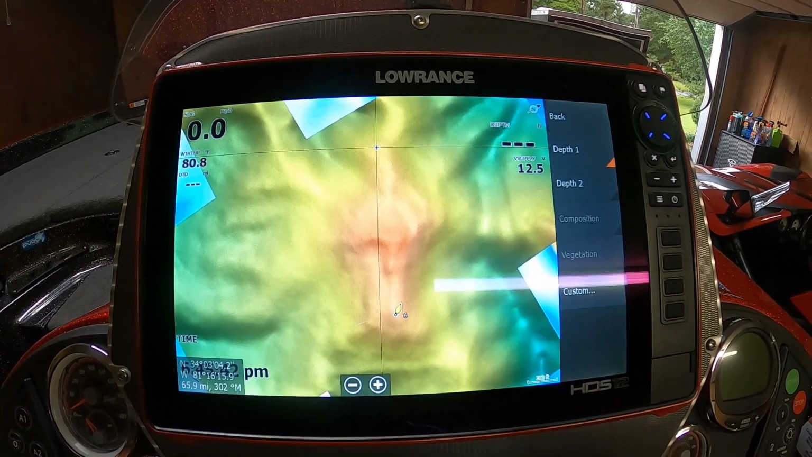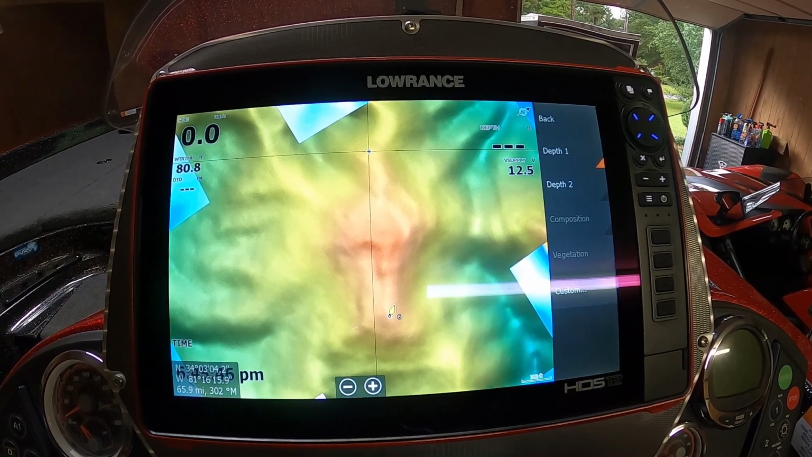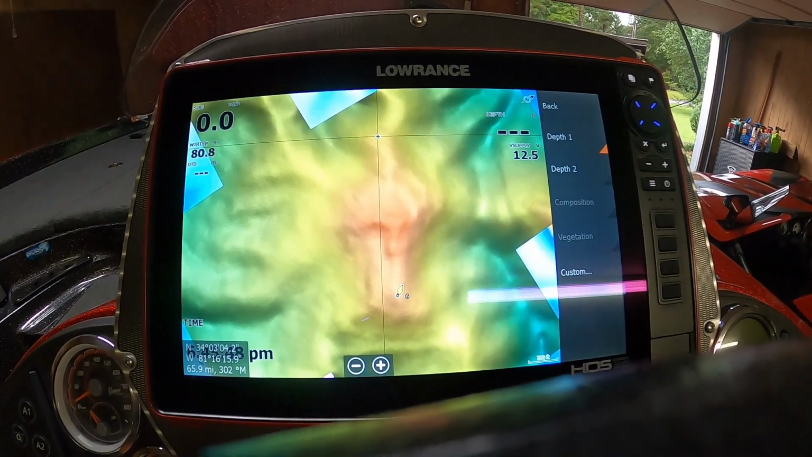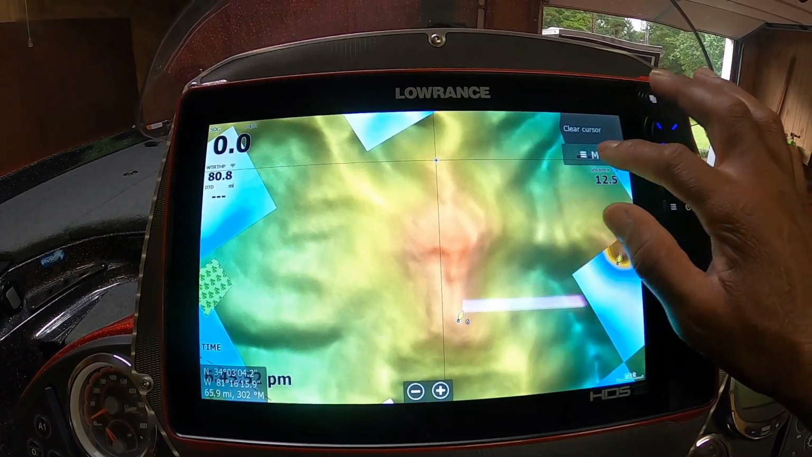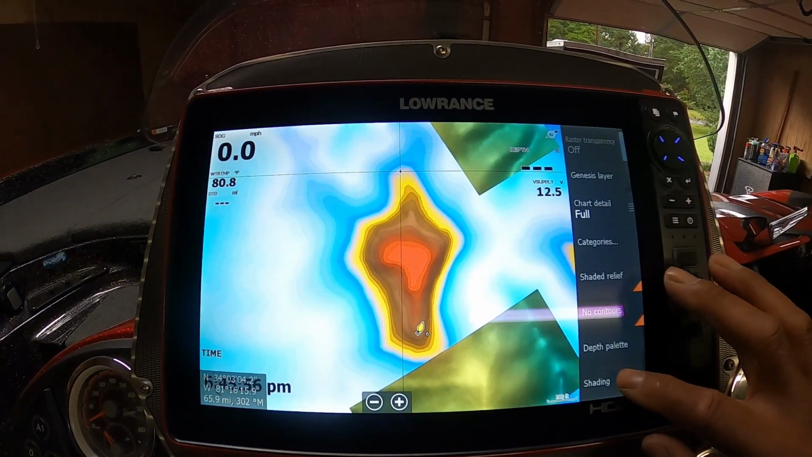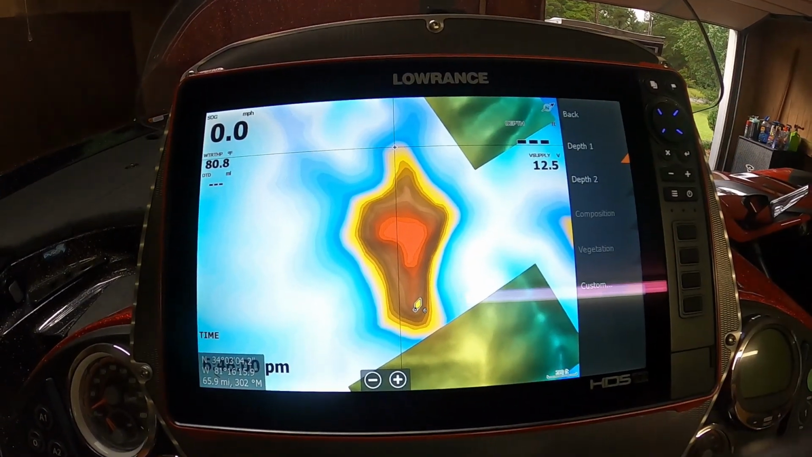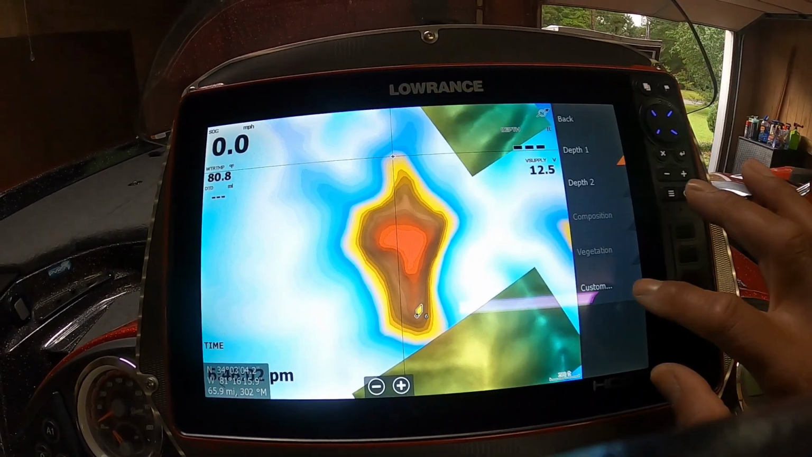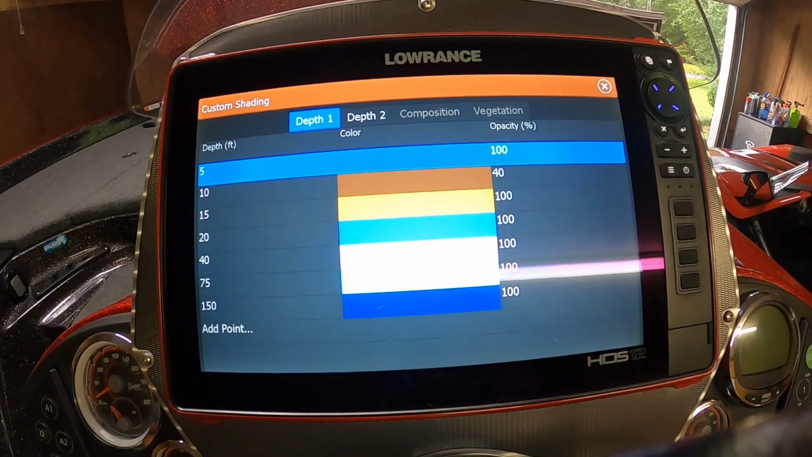Let's give it a chance to swap back. Okay, we'll go to menu, more options, chart options, shading. We're on depth 1, and there are my colors. If we want to change any of that, we'll go to custom, and it'll bring us to this screen.